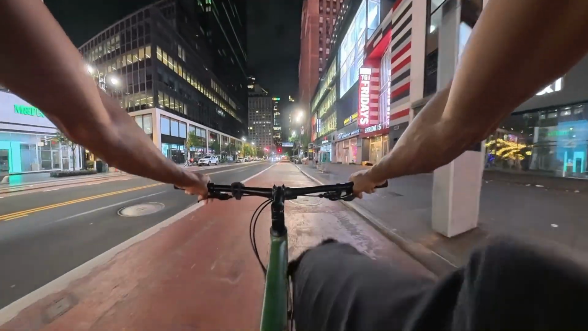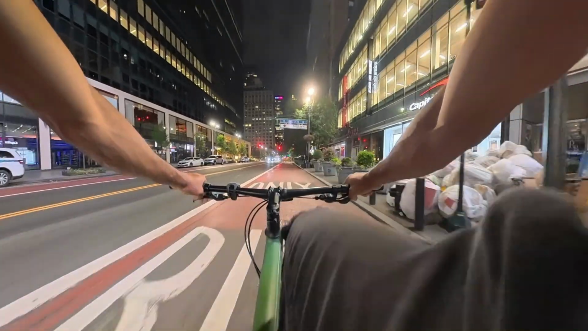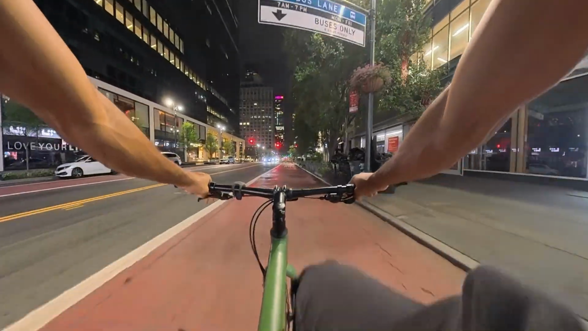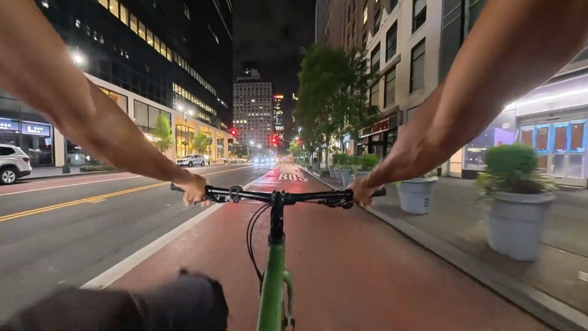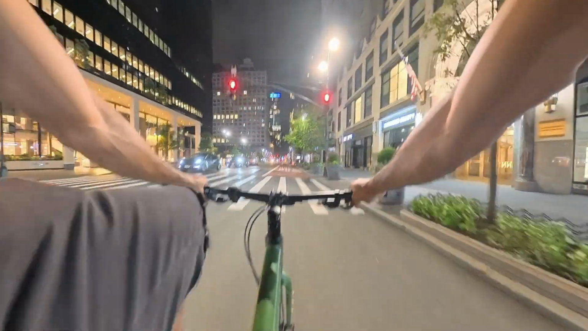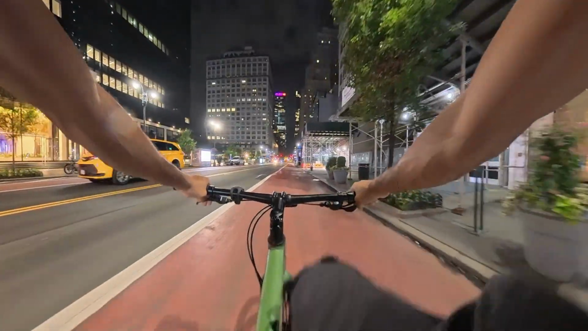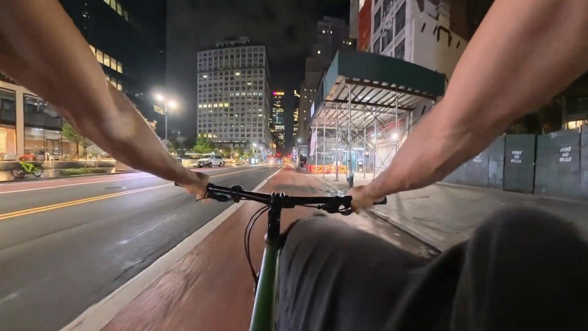All right, heading to 8th Avenue, which also has a bike lane. Takes you uptown. See if I have some pep in my step when I get there. We are getting it in though.